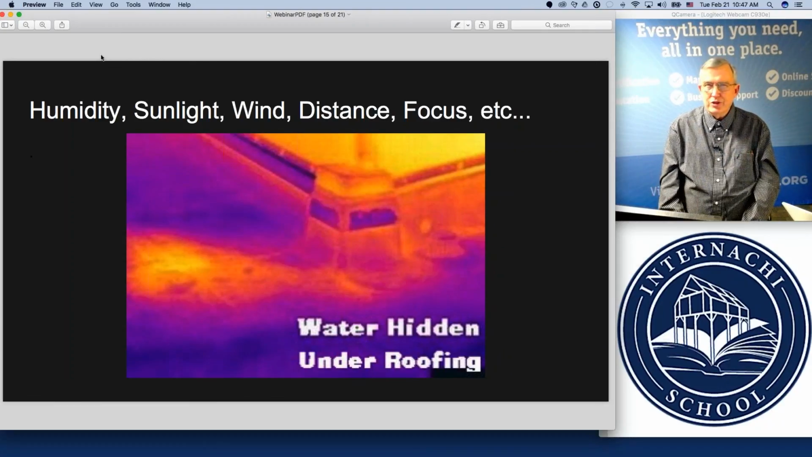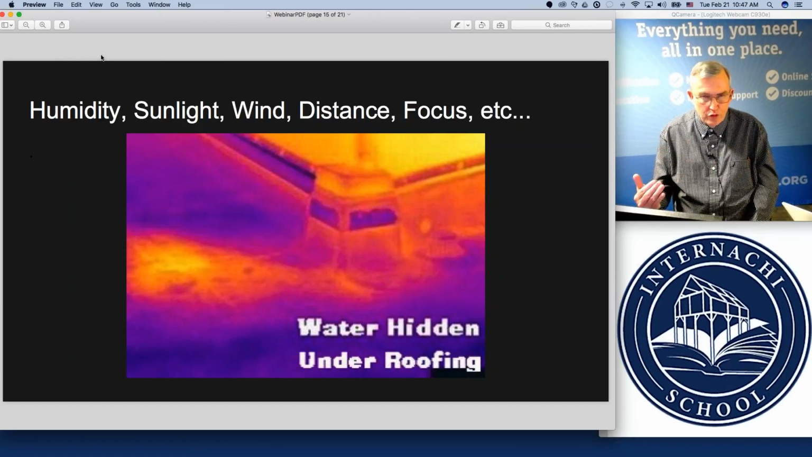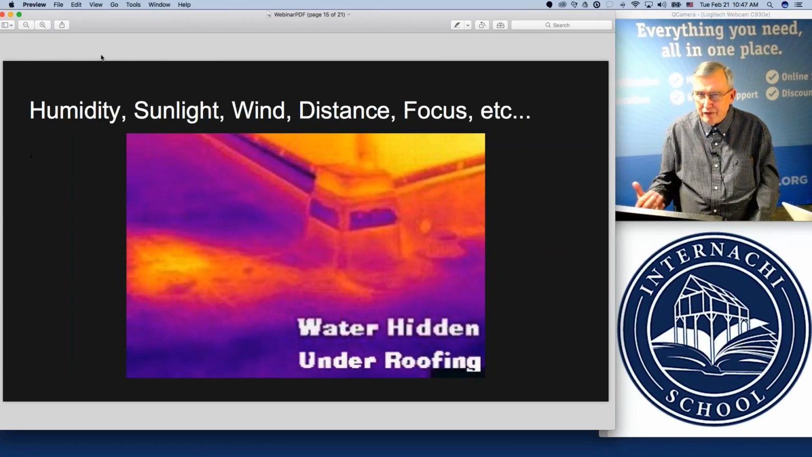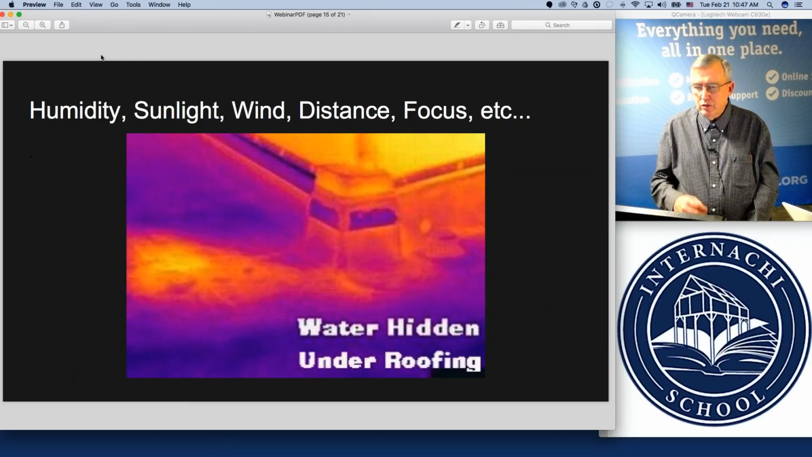Okay. Trying to scan the entire building envelope or moving on to commercial flat roof, and you're doing everything from 18 inches away, is not going to serve you well in your discovery process.